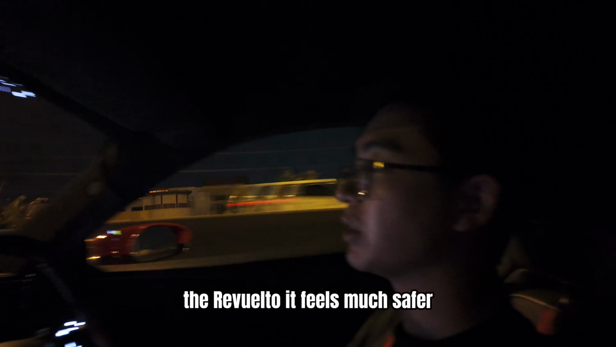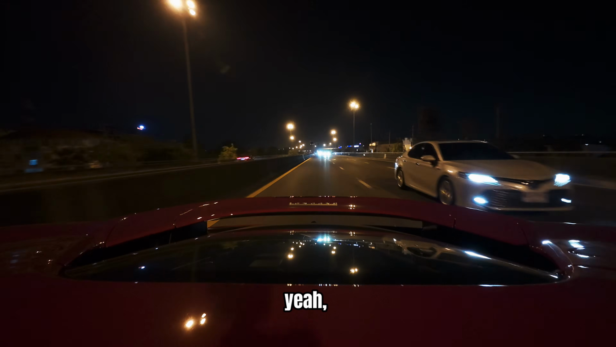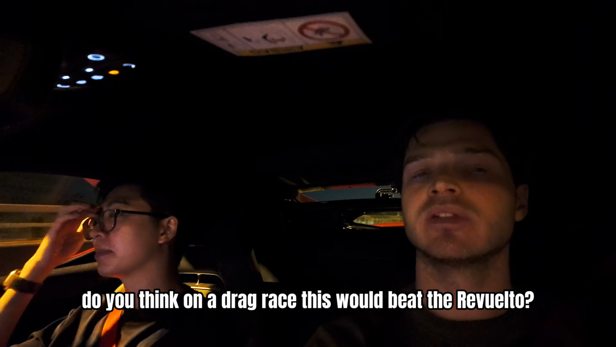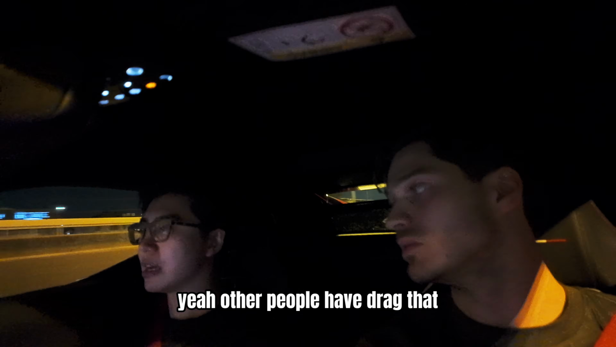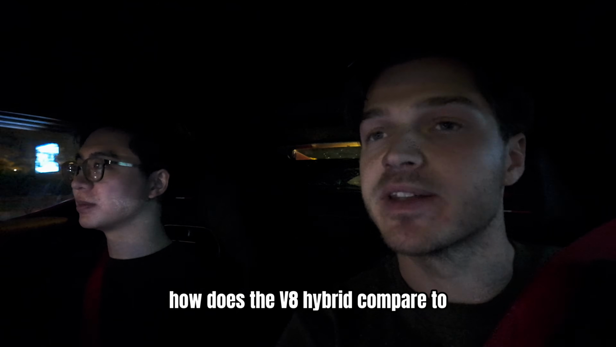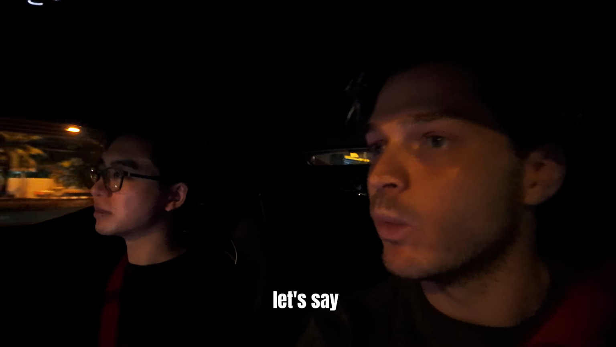The Revuelto feels much safer. Yeah. I think the Revuelto feels faster. This car is a bit faster. Do you think in a drag race this would beat the Revuelto? Yeah, other people have dragged them and this beats it every time. How does the V8 hybrid compare to, let's say, a V8?